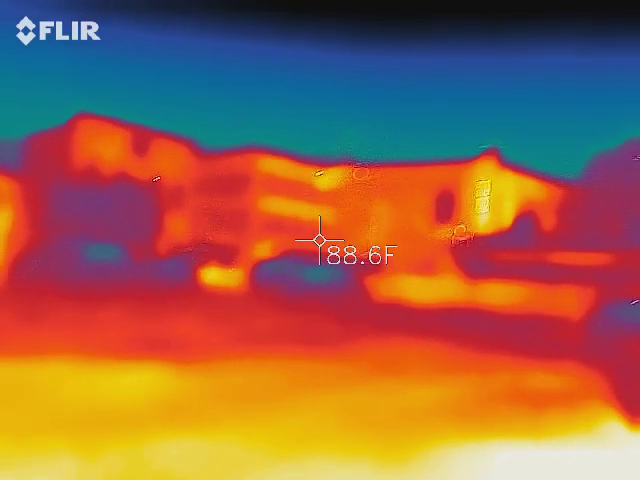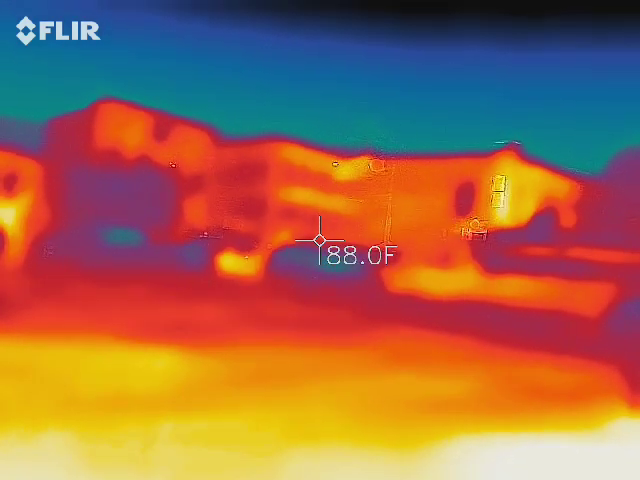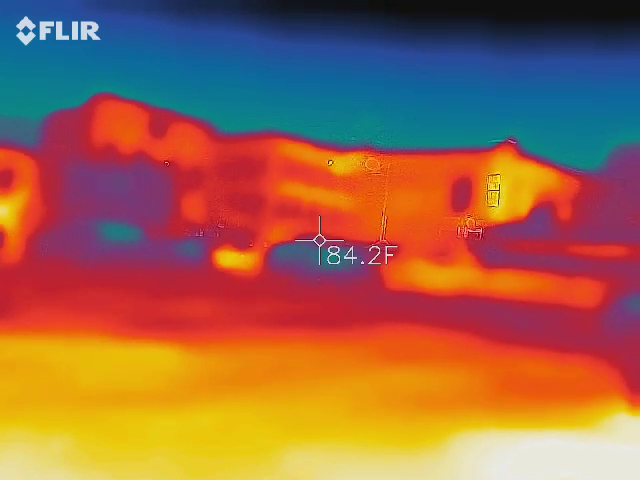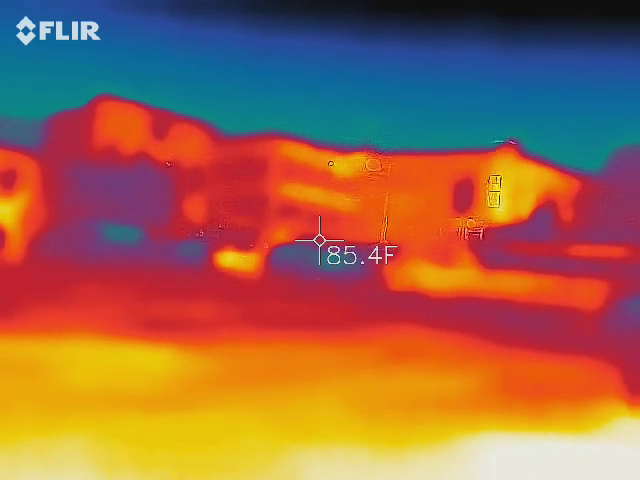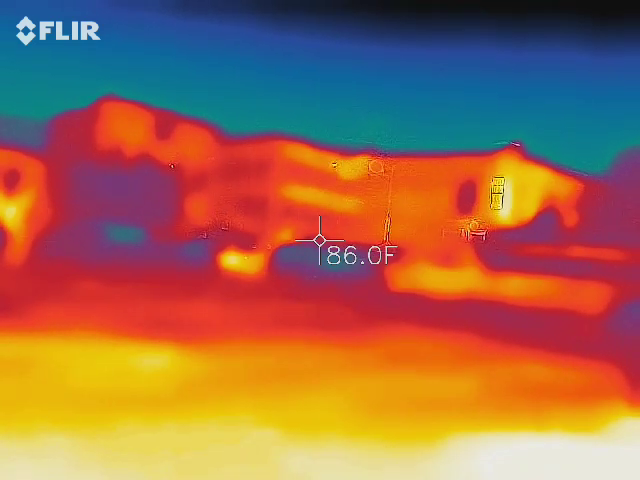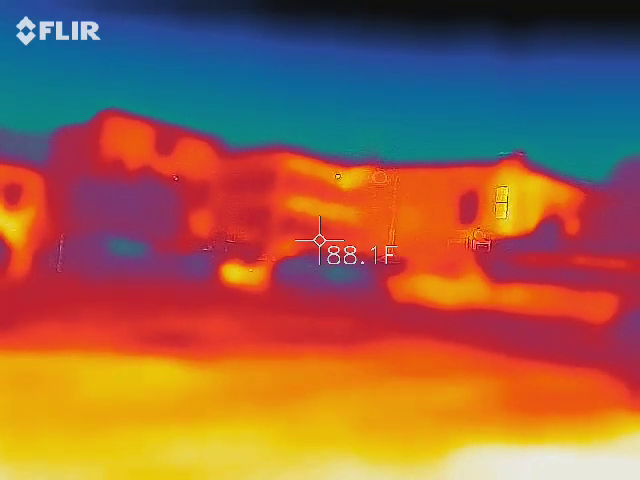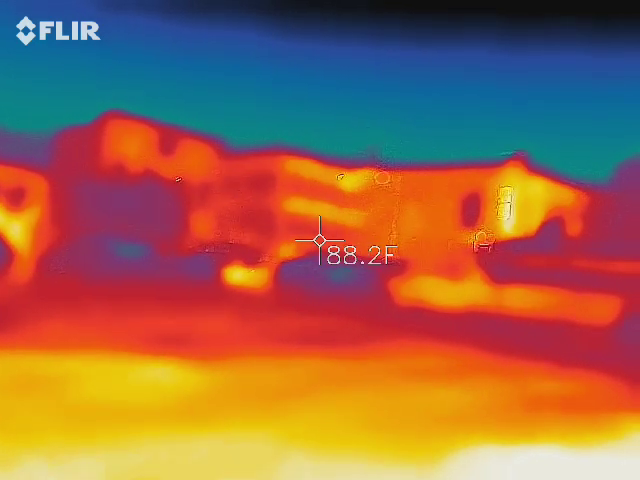So white and yellow are going to be your warmest things. And if there's white and yellow in there, it's probably 15 to 20 degrees warmer than your darker blue stuff. Okay. So then it turns to black. Then you're looking at a 25 degree difference. It's like a 5 degree variance with each shade of color. So that's why I want to try to get as many colors as I can on that camera.